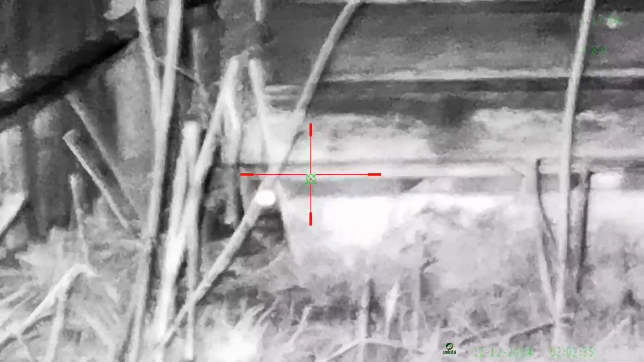Right, back to the rats. The picture might look a bit grainy because I've got it on really high magnification in a close space, and that's basically to try and get the pellet through those gaps. It doesn't look like I got that one, but I did. It tried to pull back, but obviously the pellet went underneath and hit it, and then it sort of rattled around and disappeared underneath there to the back of the shed. I actually saw that through the thermal, but unfortunately I hadn't recorded it.